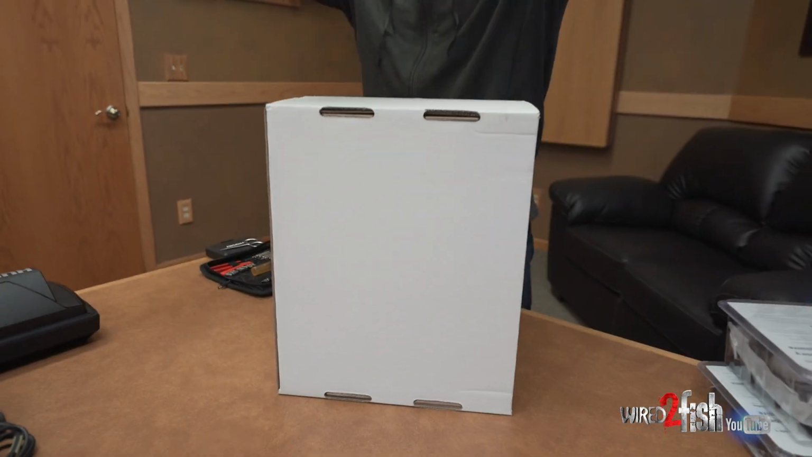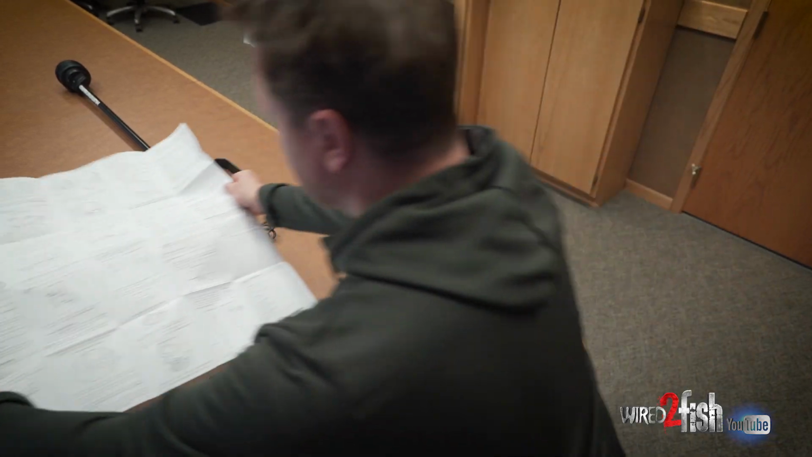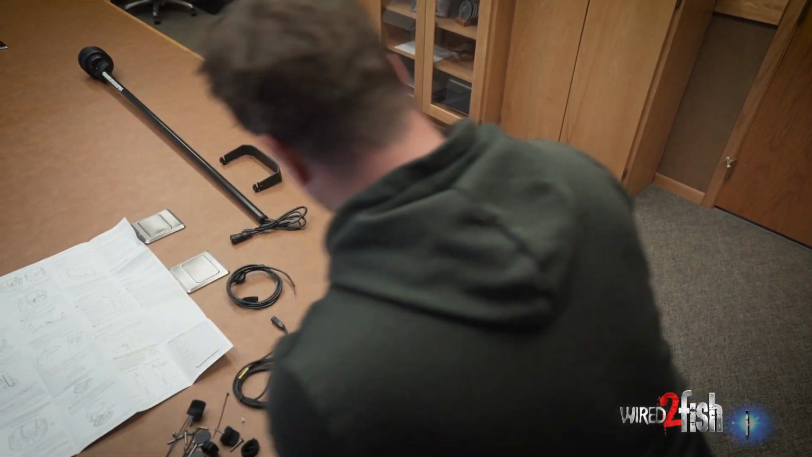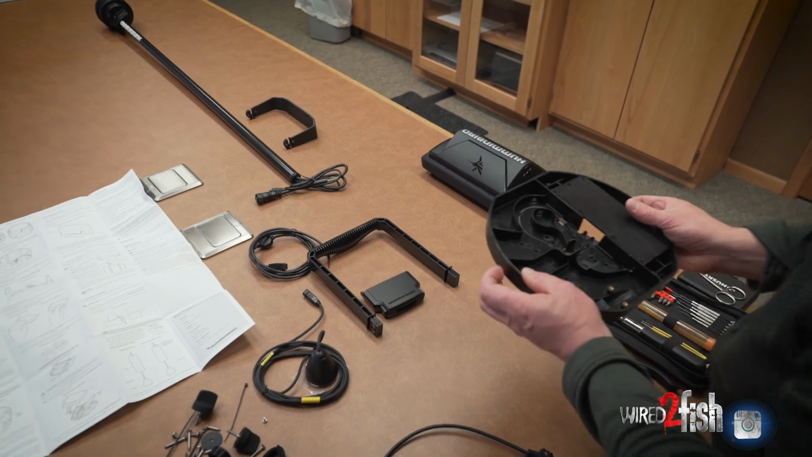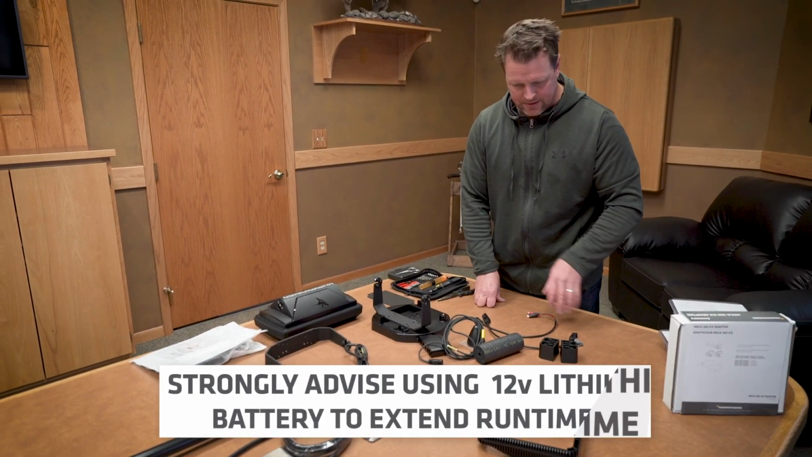There's a fair bit of components here with this ice conversion kit, so I do like opening up the manual, just going through, identify what hardware requirements are, some basic tools as well. You're gonna need to purchase a 12-volt battery separately.